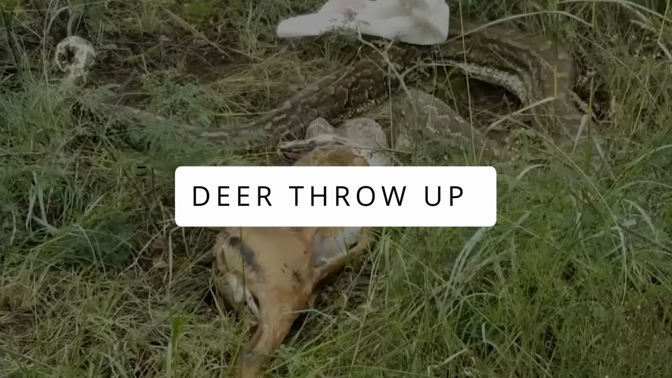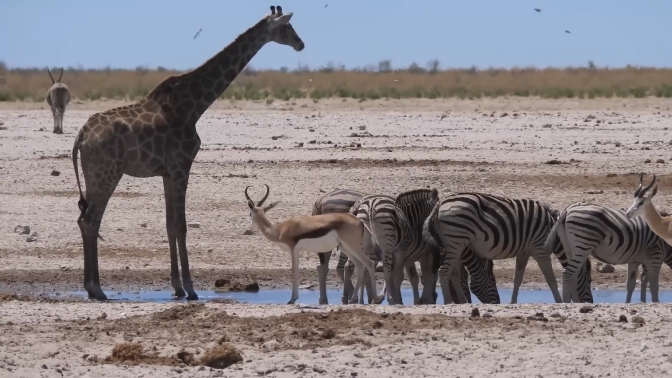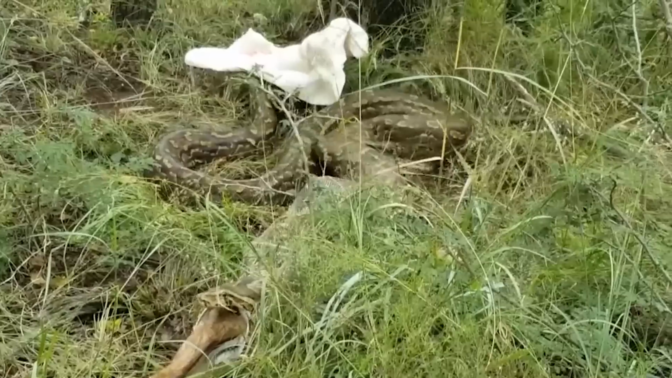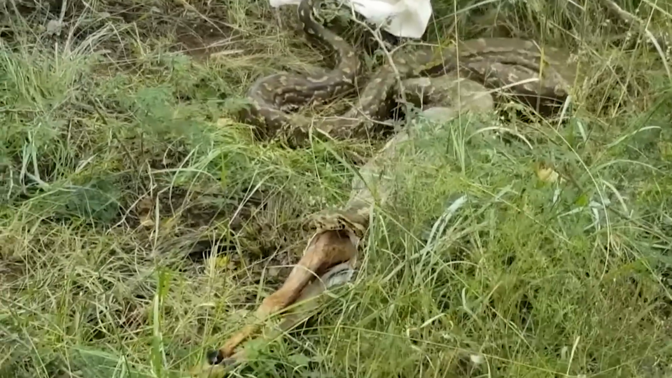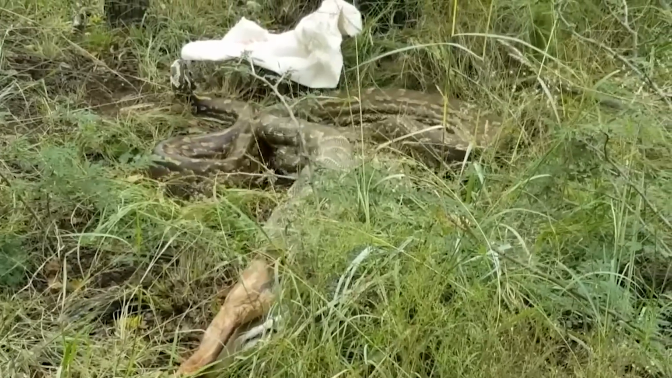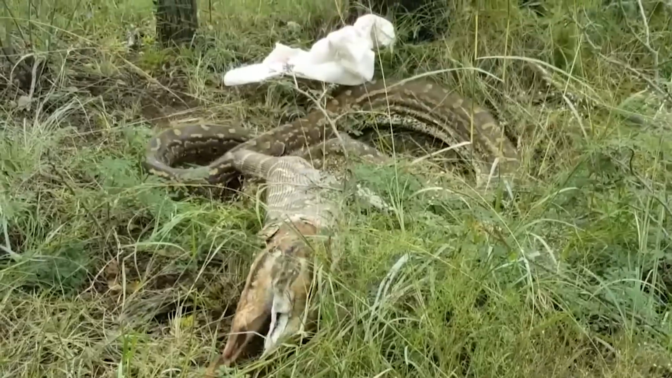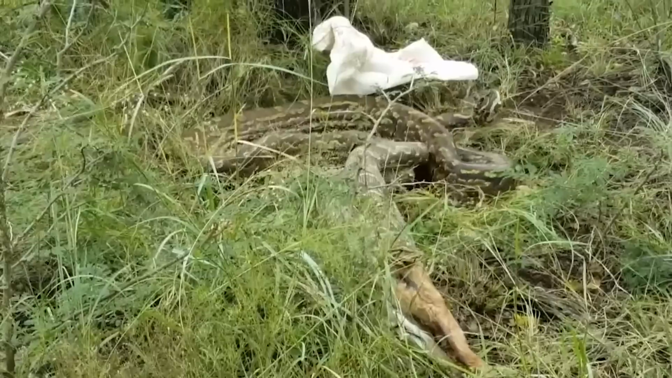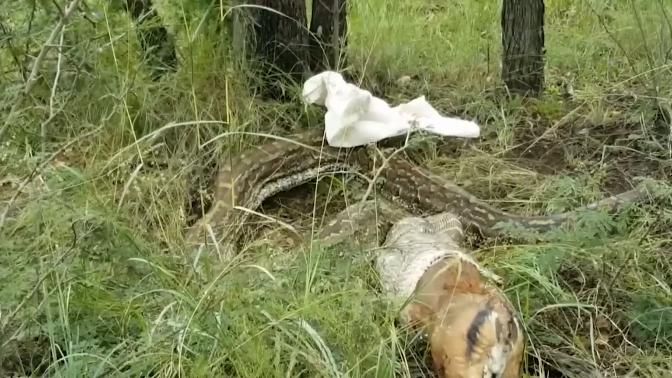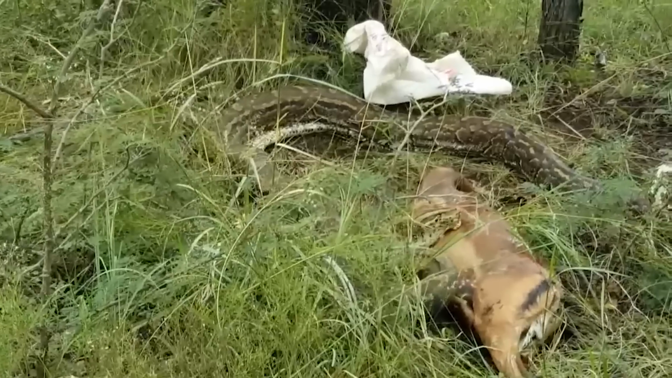Deer throw-up. Well, you might have seen some creatures swallowing big animals, but have you ever seen a snake vomiting a fully grown animal? Turns out this South African snake bit off more than it could chew, but definitely not more than it could puke. The video shows this bloated rock python in a farm after it had devoured an entire deer, but found itself unable to move as a result. Stuck in the middle, it decided to throw the whole thing up in one piece before it got choked by the doomed deer.